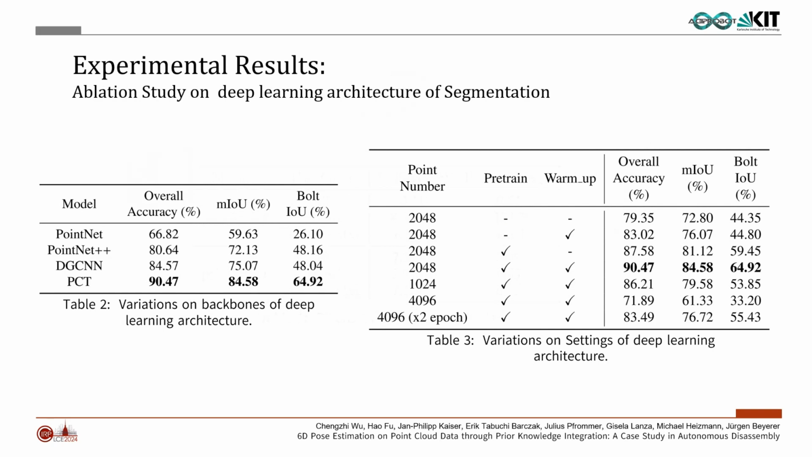Regarding the input subpoint cloud size for the training, as indicated in Table 3, a sampling size of 2048 points performs the best, even better than a sampling size of 4096 points. Since increased sampling size leads to a reduction of the actual iteration steps in one epoch, an additional experiment of 4096 points with doubled training epochs is performed. However, its performance still does not surpass that of the one with 2048 points.